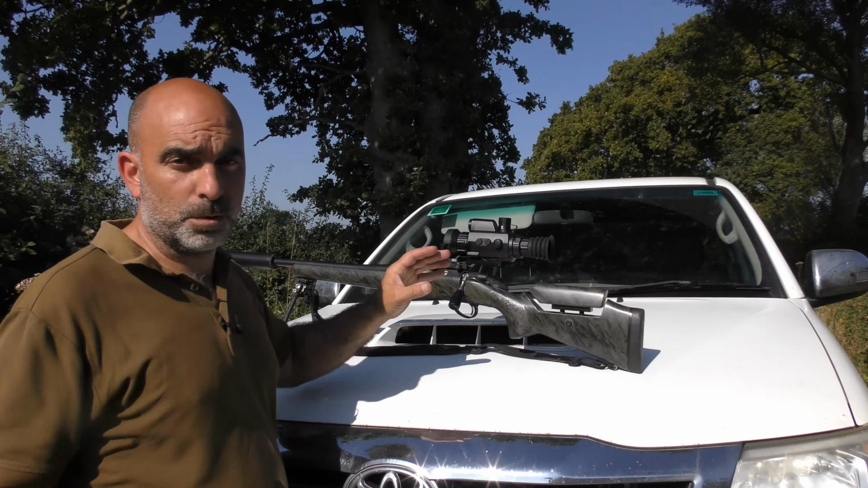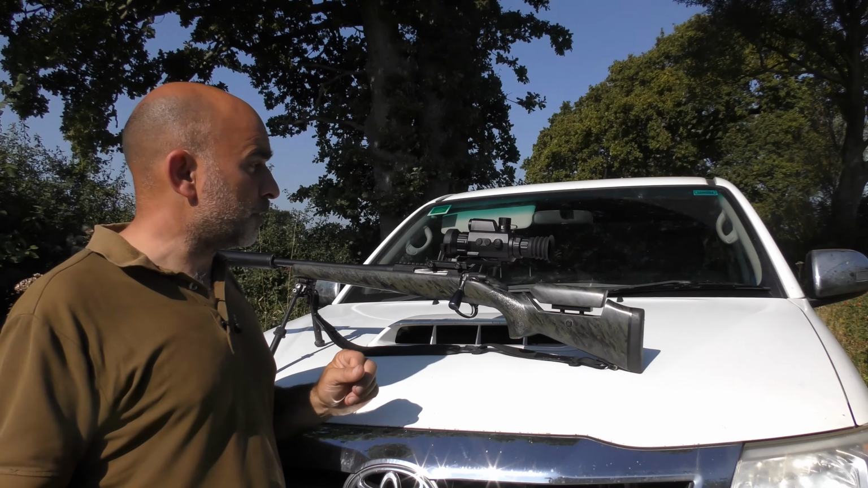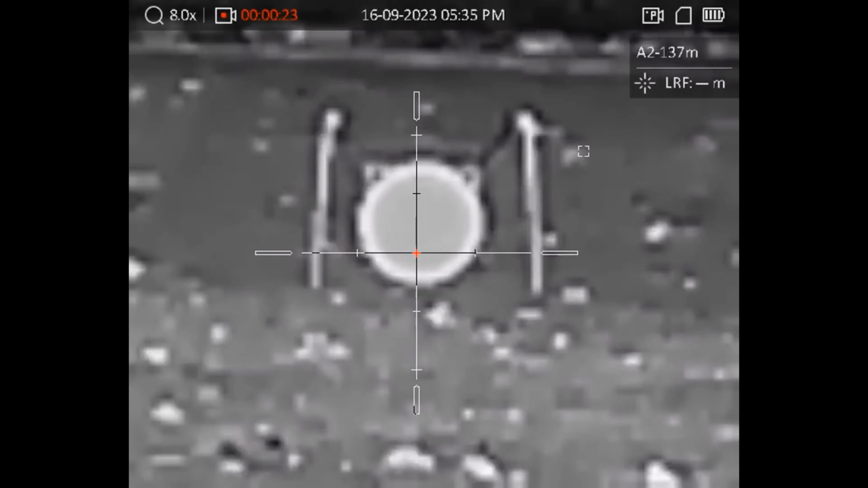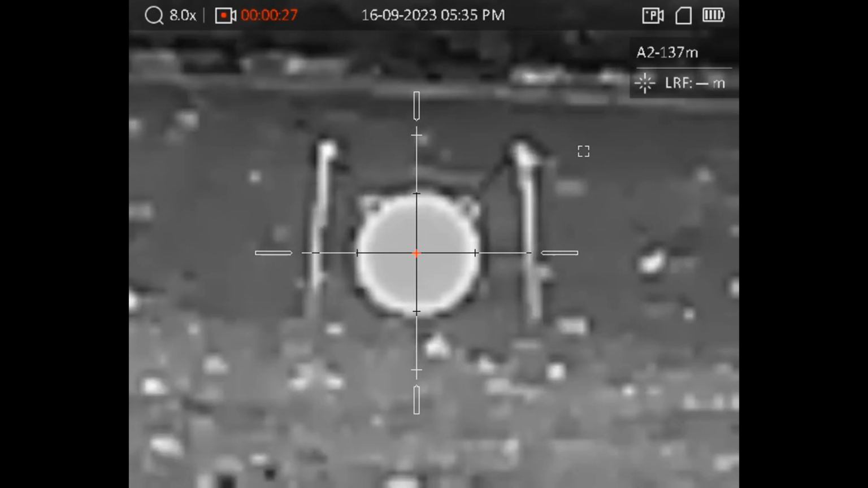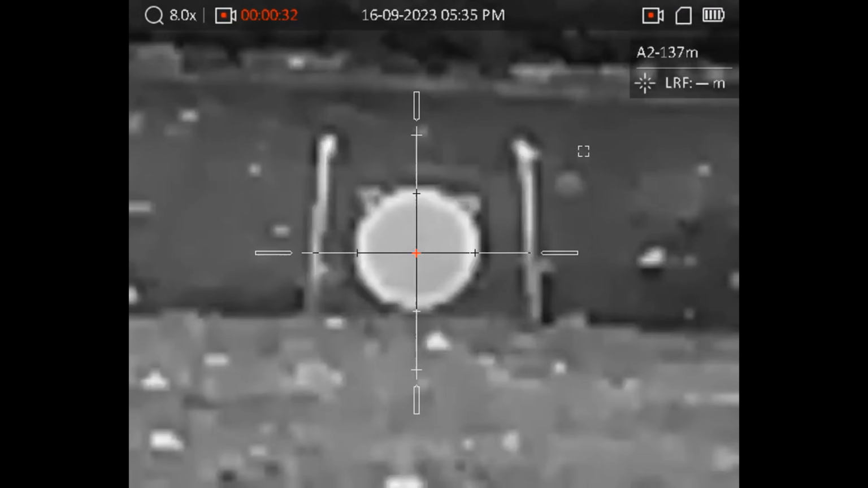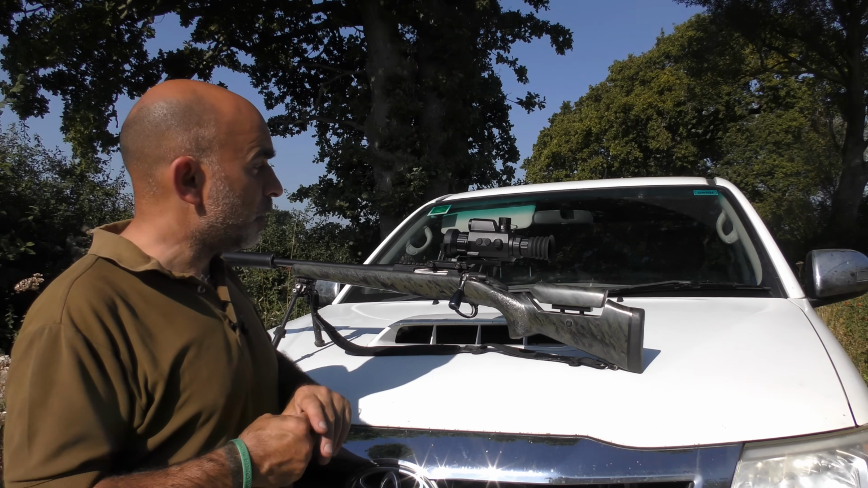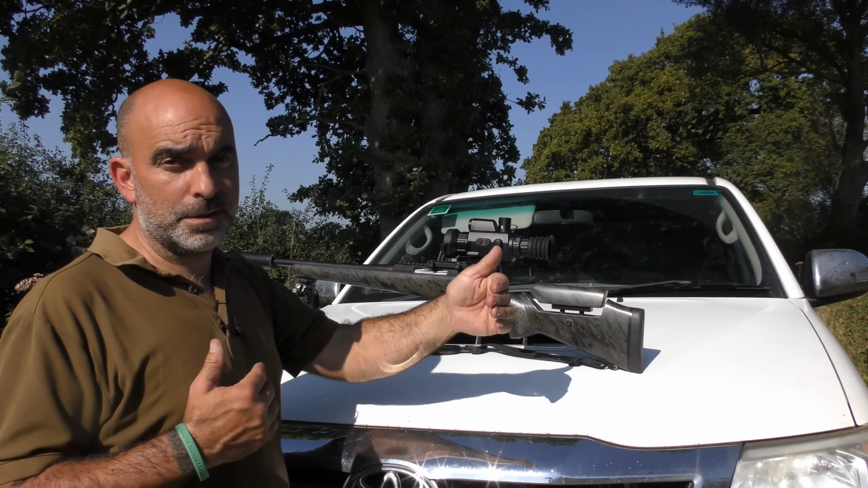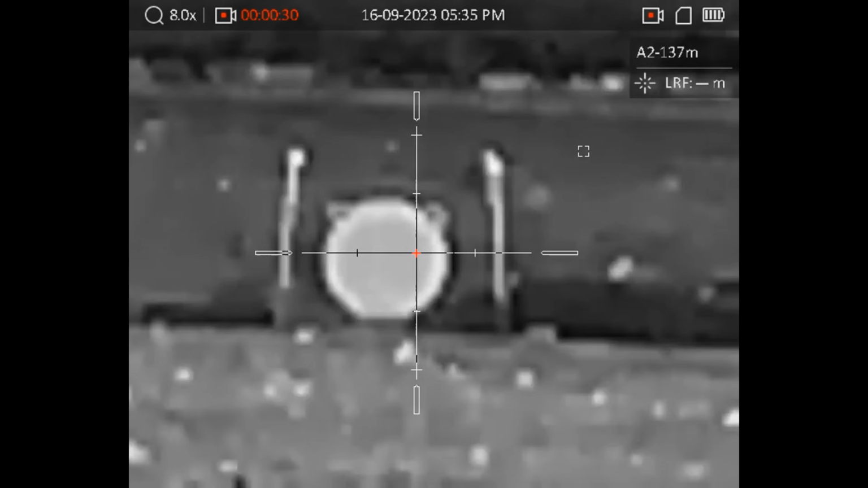and then took it out in the field to confirm that zero. So what I did was I took a target, put that out at 50 meters, which was just a steel target, and I could see that perfectly well through this scope even in daylight. And I was a little bit high with the first shot, so I adjusted that down, got it smack on at 50 with 2 shots, and then I took it out to 100 meters and fired another shot, which was again a couple of inches high.